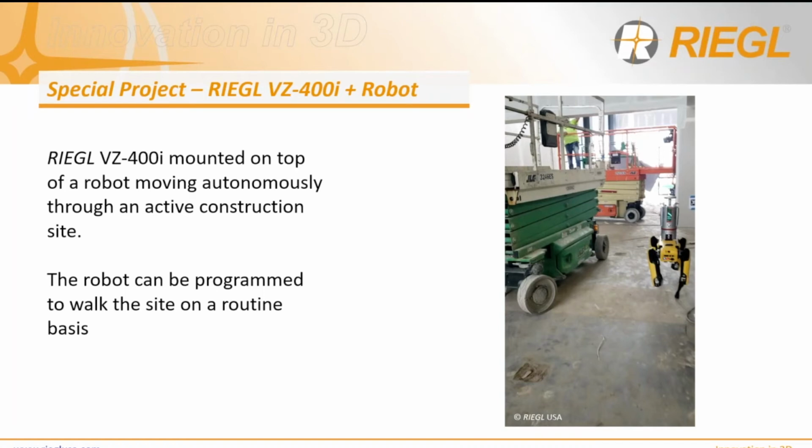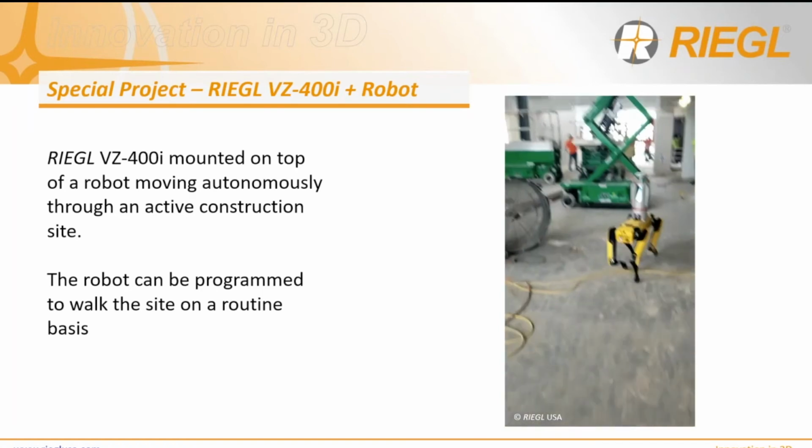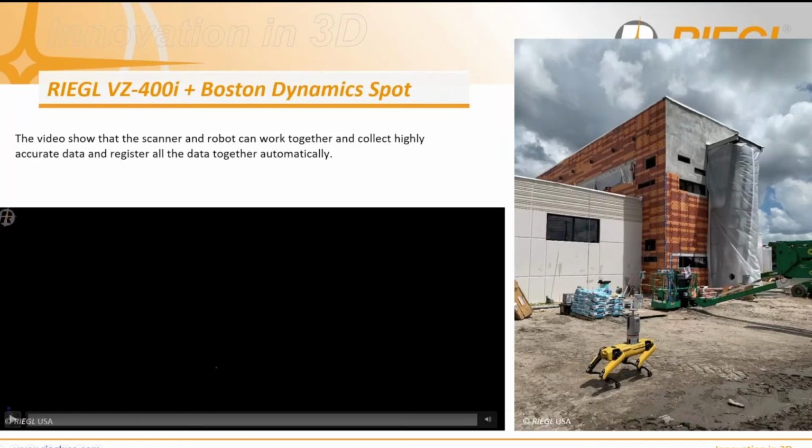And of course, we were just there to watch it, but we made sure everybody was just being normal, walking around, doing their job. And then we were able to, again, program the robot to walk around on a site on a routine basis. And then, of course, the data is collected automatically. Let's show you some more.